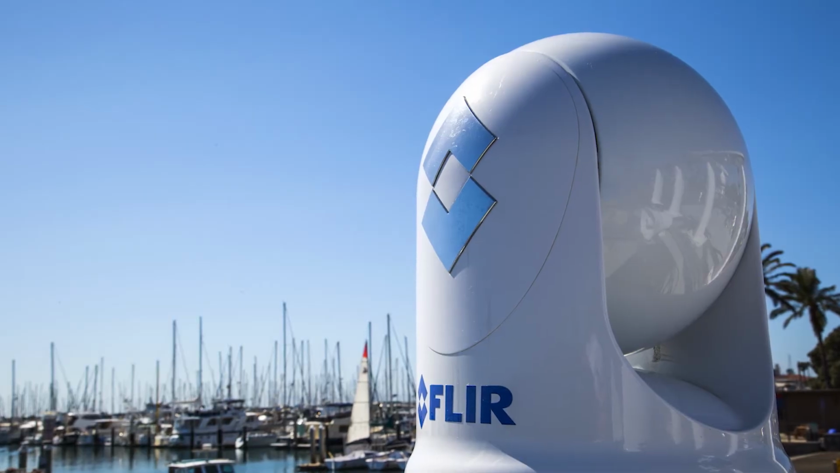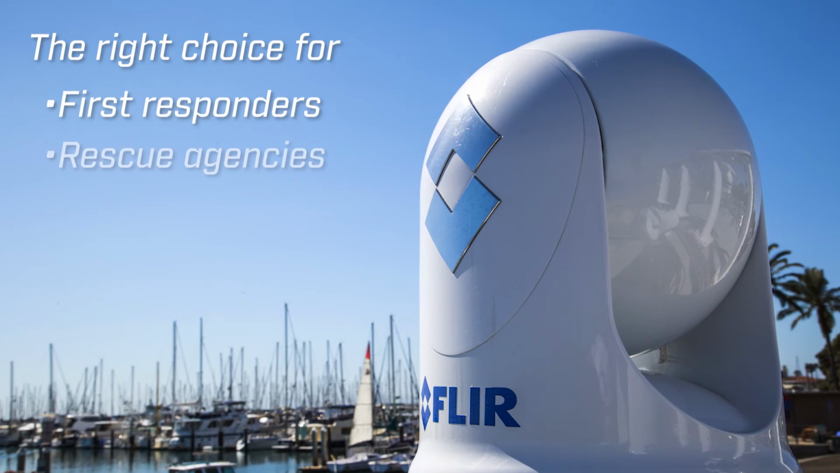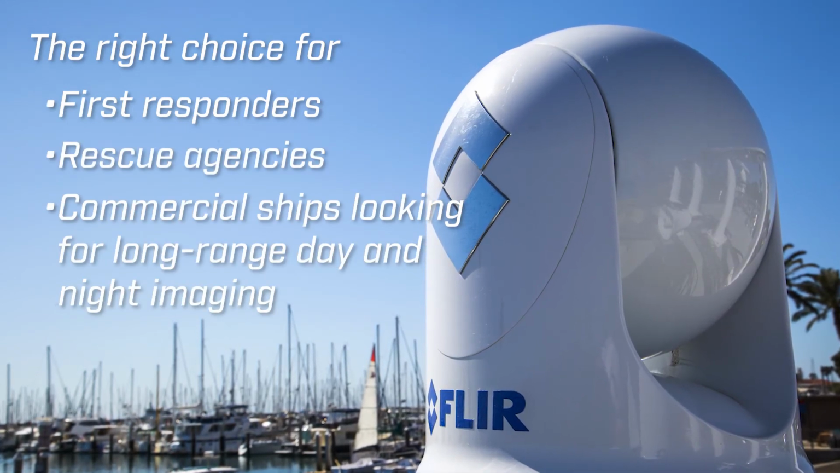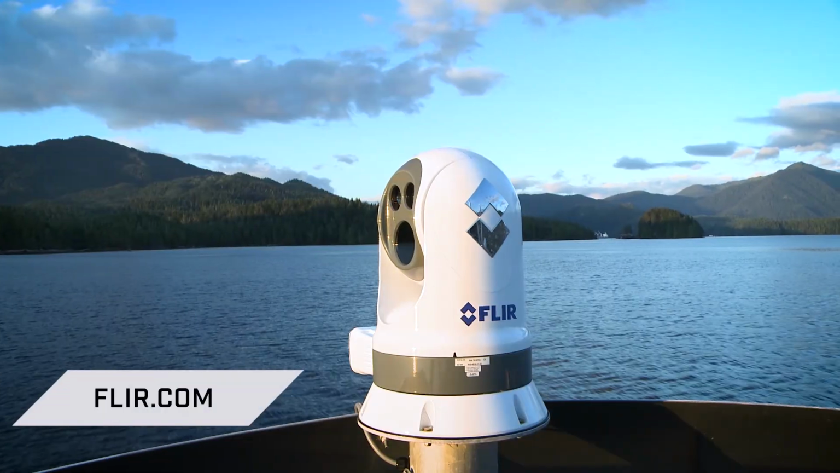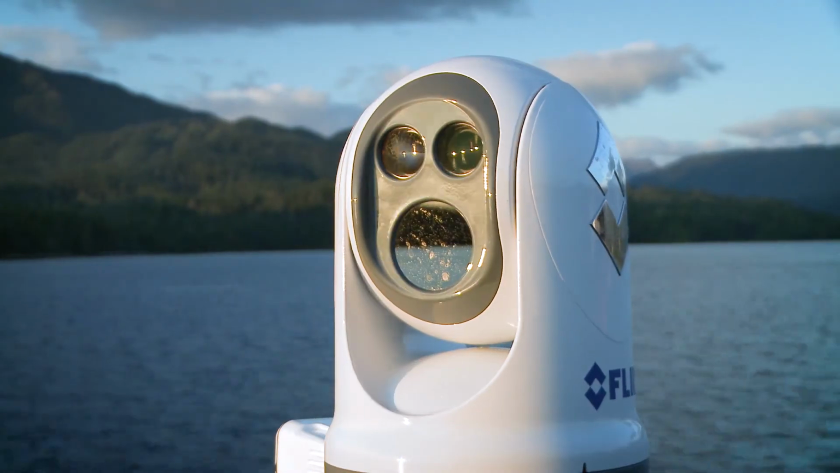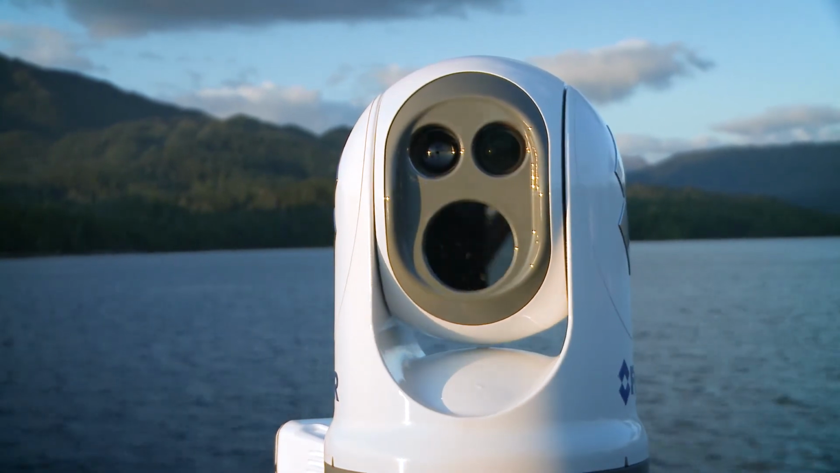The M400 is the right choice for first responders, rescue agencies, and commercial ships looking for excellent long-range day and night imaging. Contact us today to find out how the FLIR M400 and M400 XR can bring unmatched safety, security, and awareness to your vessel.